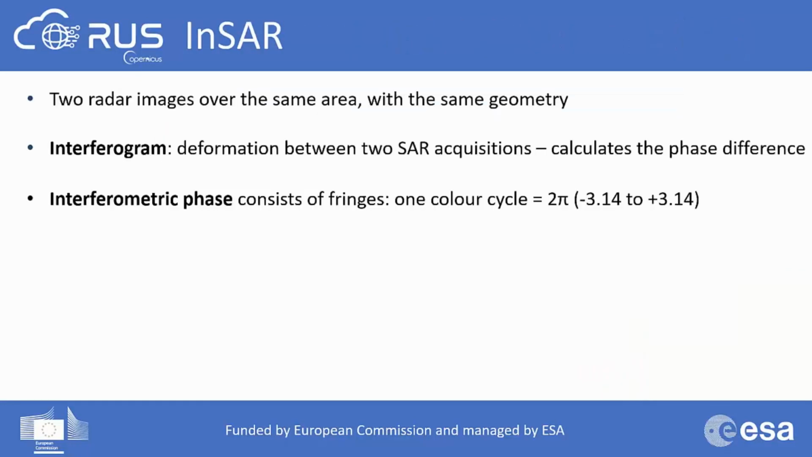When we obtain 2 radar images over the same area that are of the same orbit and have the same geometry, we can create an interferogram, which represents the deformation between 2 SAR acquisitions by calculating the phase difference of those 2 products. The interferometric phase consists of fringes, and one full color cycle has values from minus 3.14 to plus 3.14.